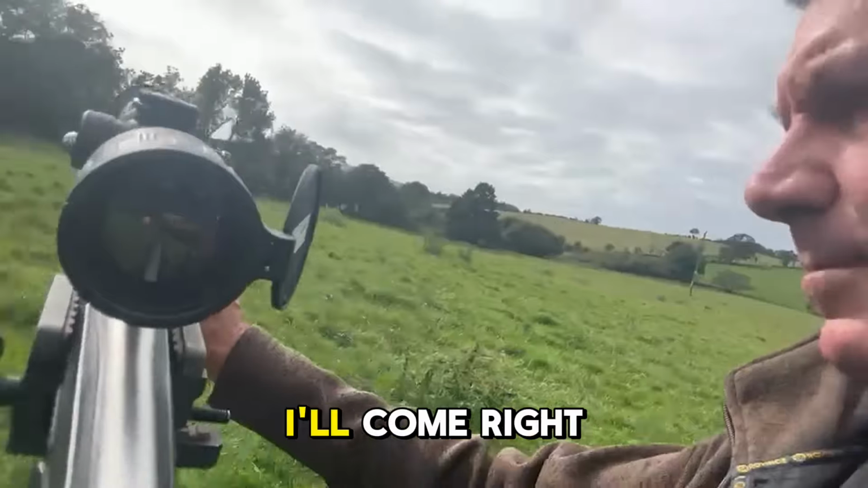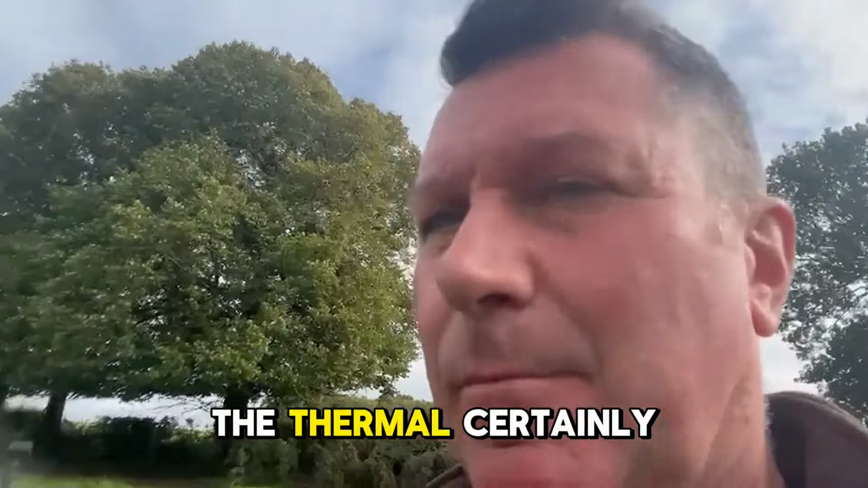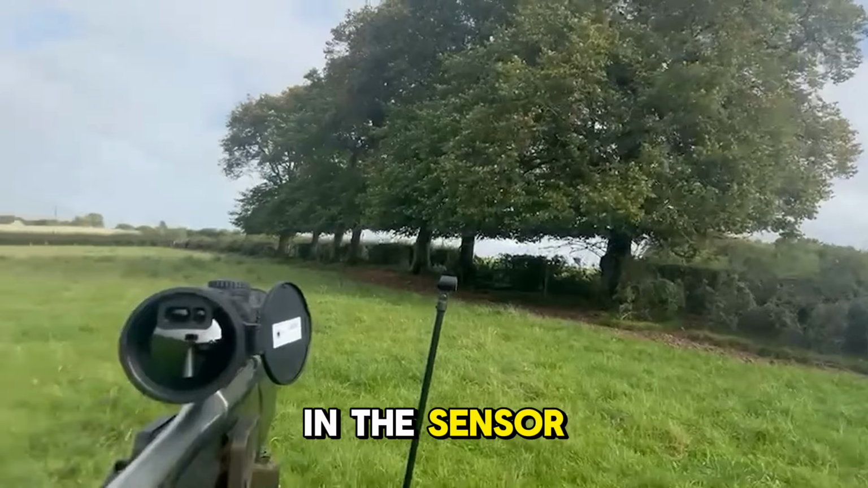The lighting's not the best. I'll come round this way where the sun is. By the way, it's 20 degrees today, so the thermal's certainly going to be put through the test in the sensor. Here we have it.